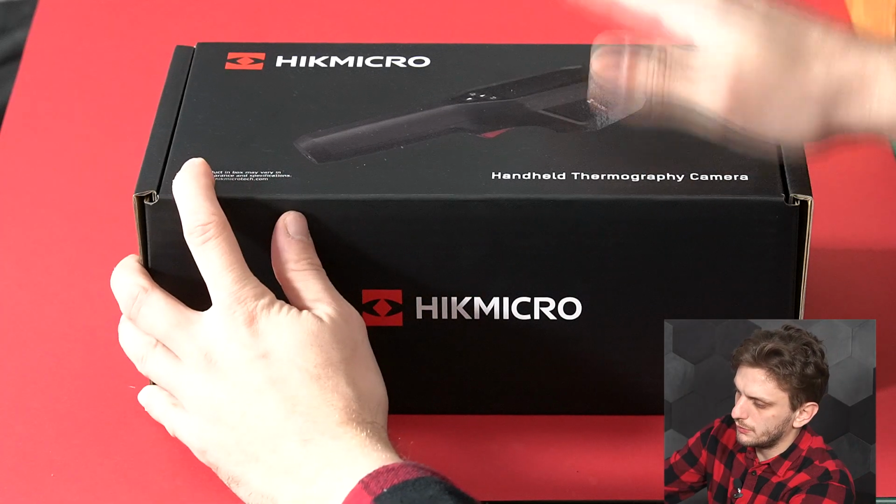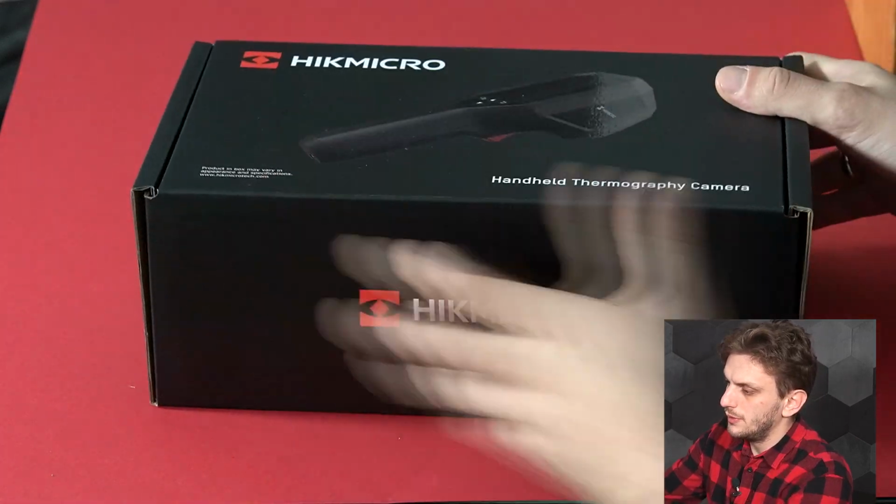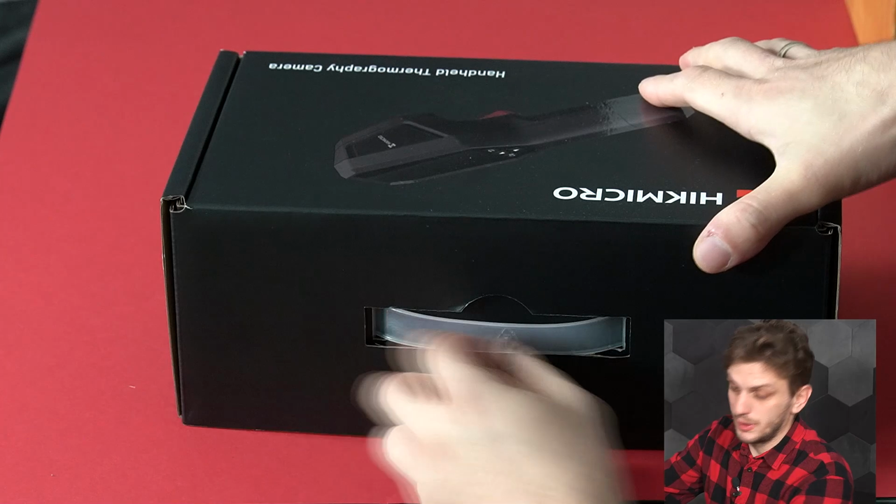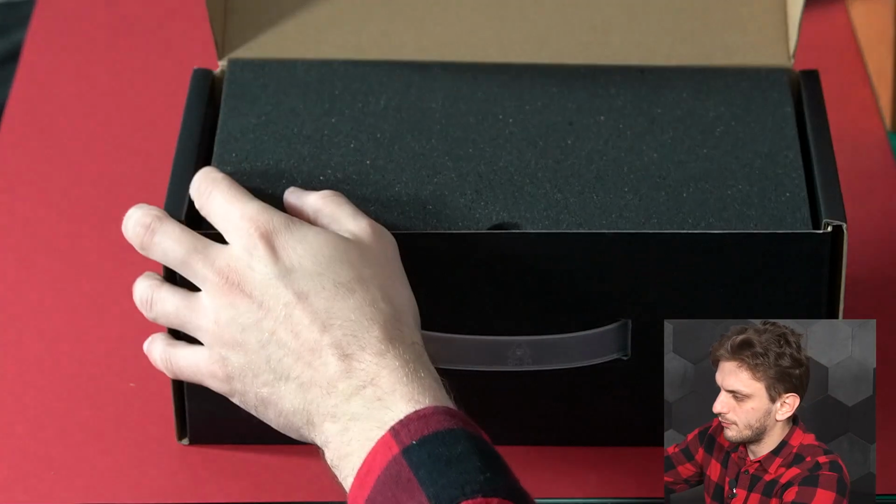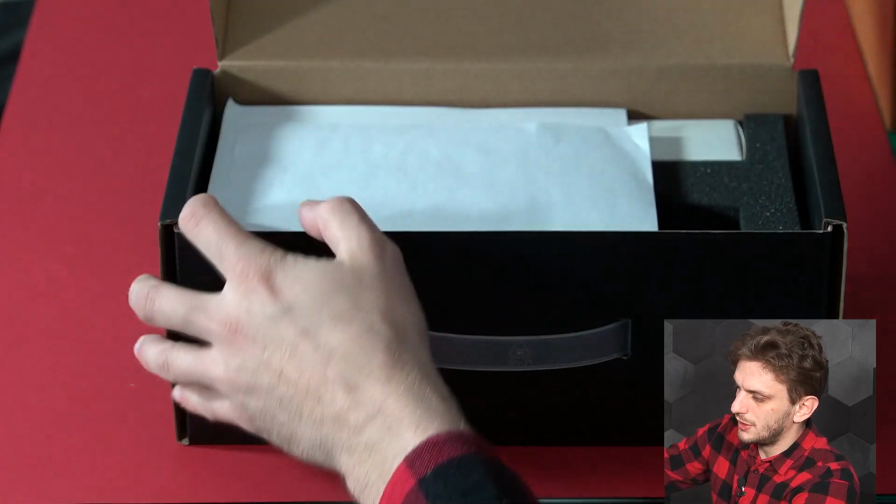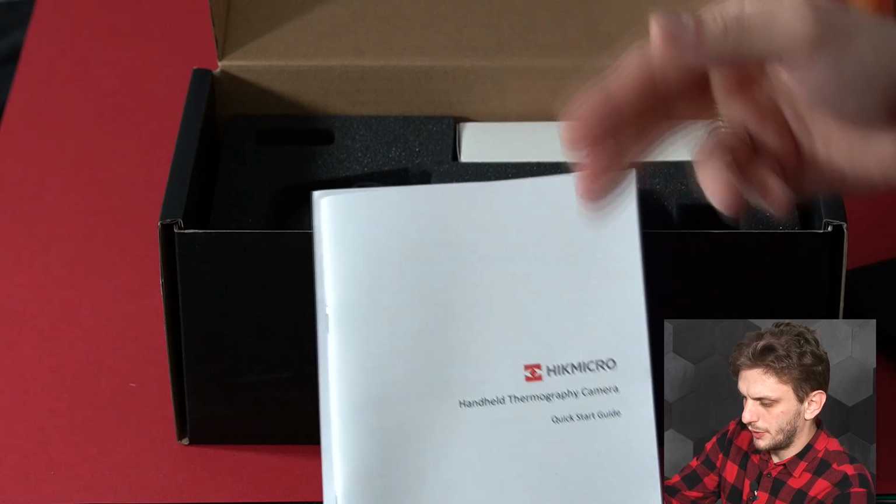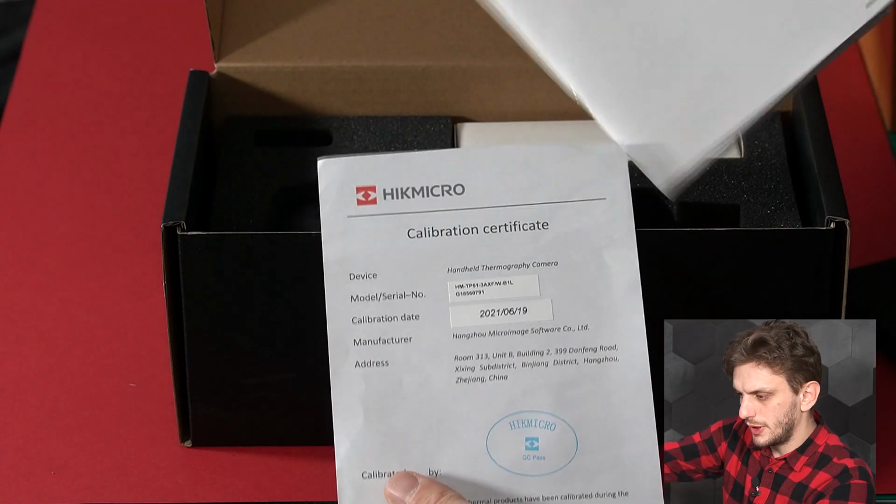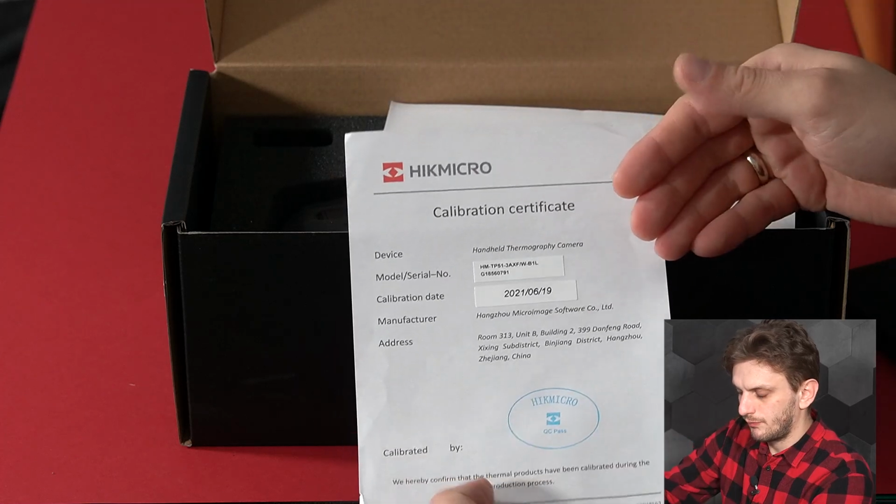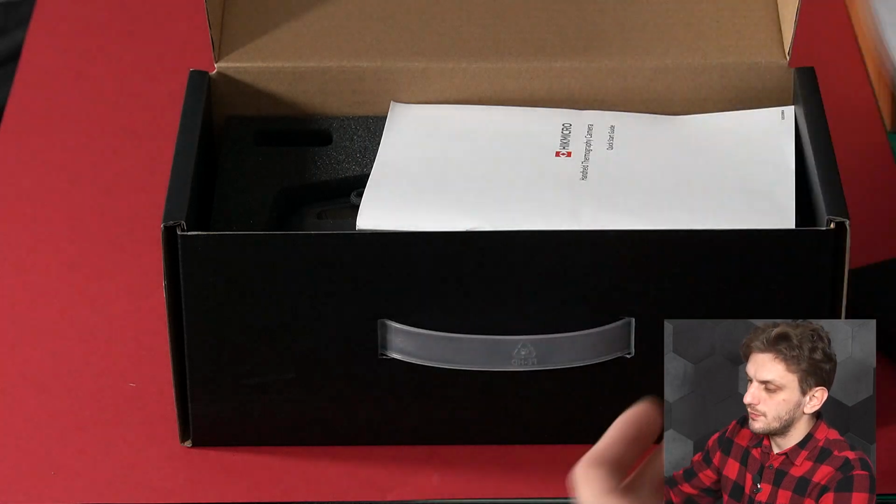So we get quite a large and sturdy box, so this is quite well made. And if we have a look, see what's inside of it, so without breaking it of course. So we see a bit of packaging in here, then some paperwork. So first of all we have our quick starter guide, so the manual, and we also get a calibration certificate. So all of these units seem to be individually tested and calibrated.